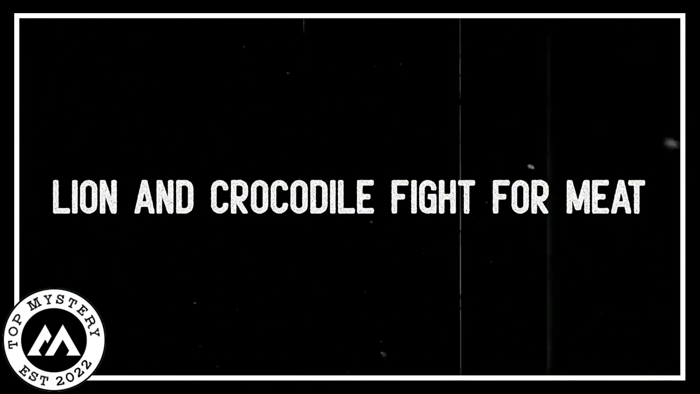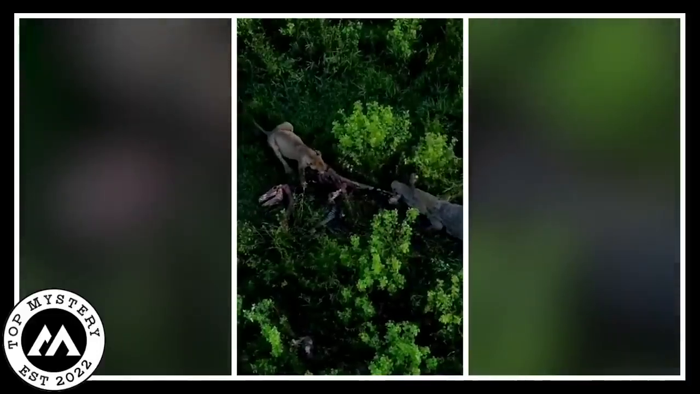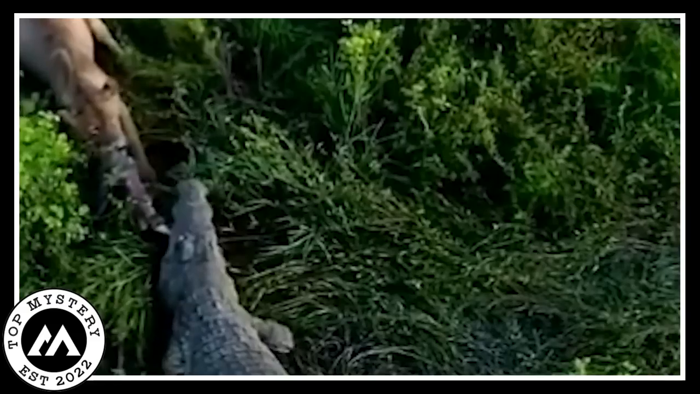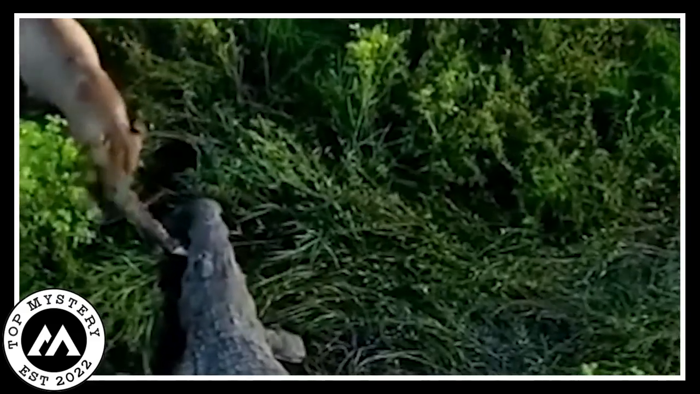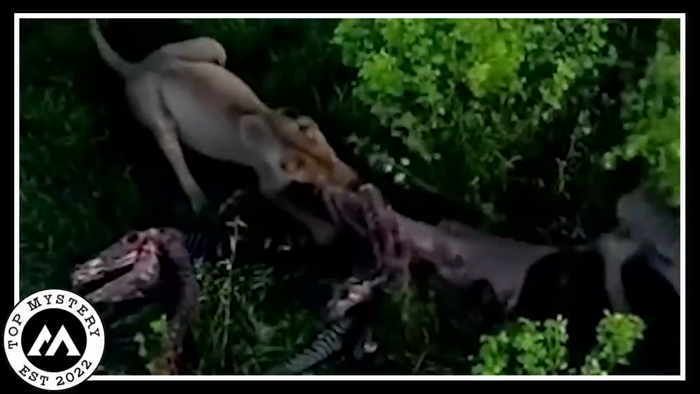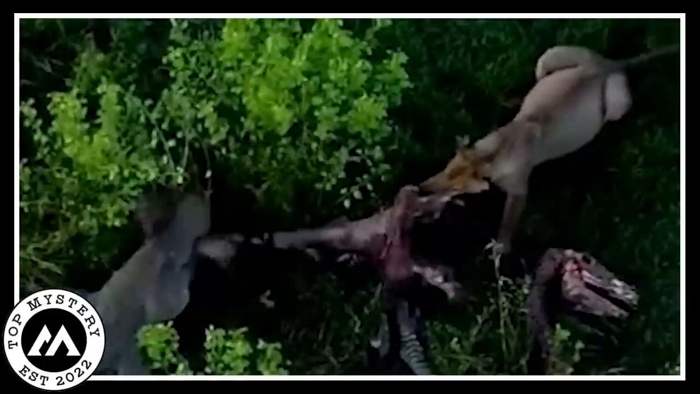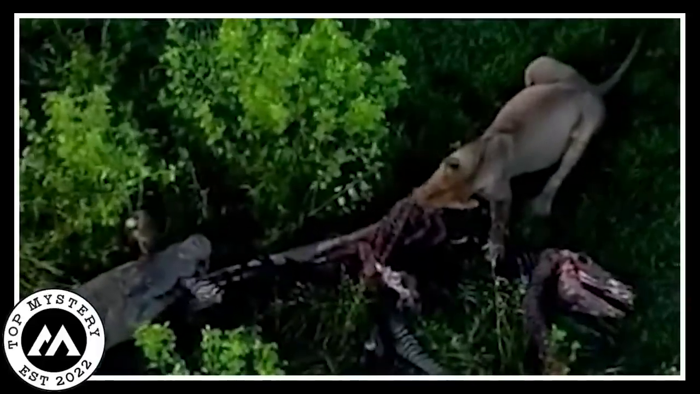Lion and crocodile fight for meat. This video shows a crocodile and a lion fighting for the meat in the forest. The video is shot from a drone. The lion holds one end of the meat in its mouth tightly while the crocodile holds the other end with its mouth. Both of them try their best to take the whole meat for themselves.